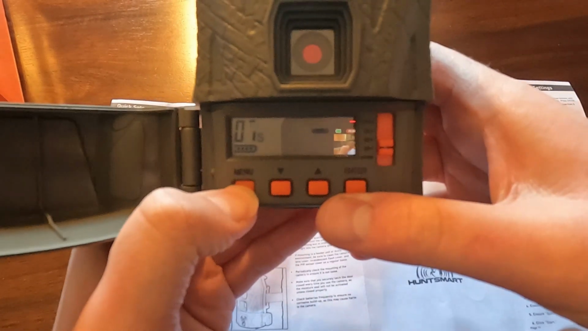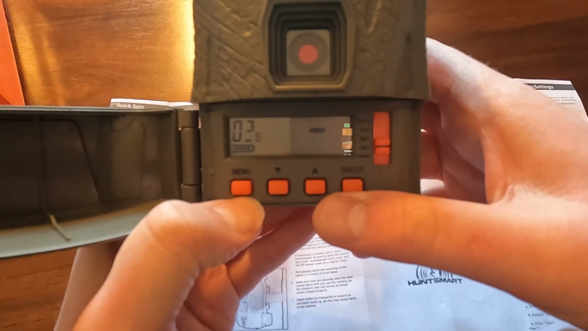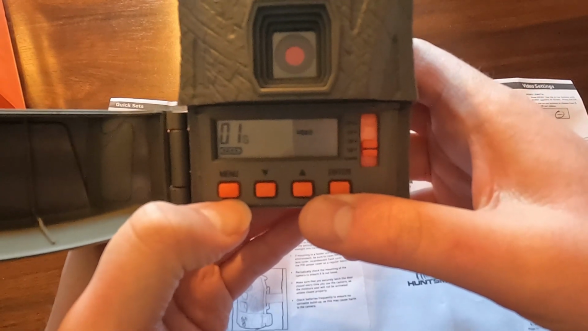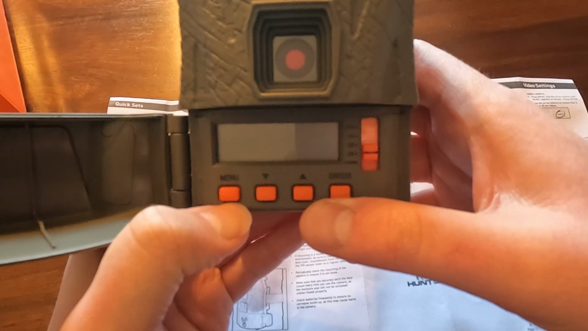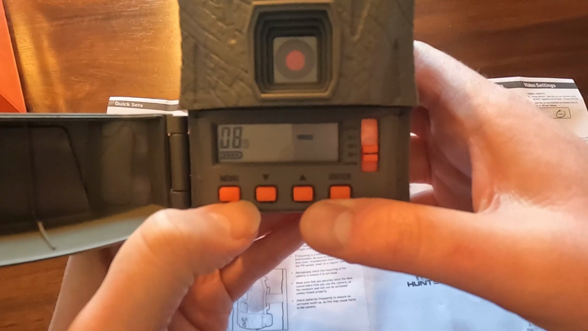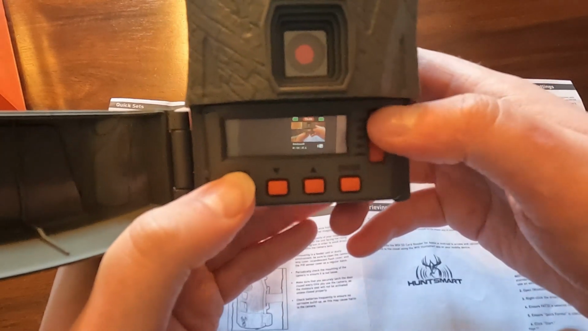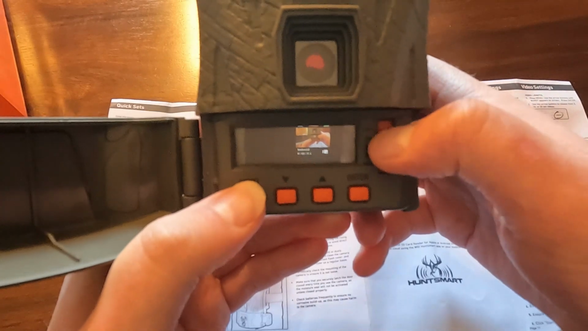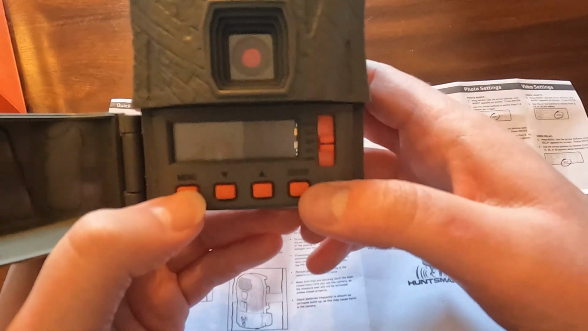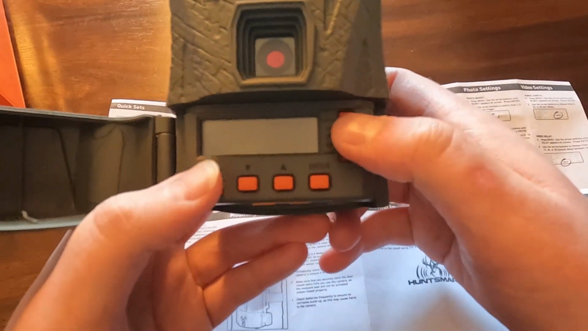And then you're supposed to push menu to get into settings, but I typically end up having to wait for the picture to take. There it was. And then menu, and see, it just enters a countdown again. So this is taking some finagling to get it to work for me. And I'm not exactly sure what I'm doing wrong with it. If anybody has any suggestions, let me know.